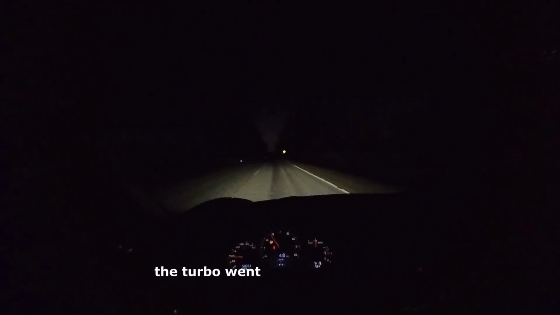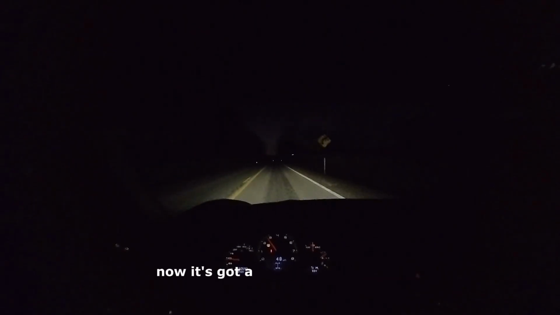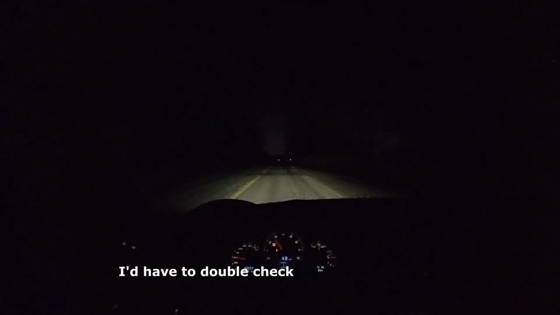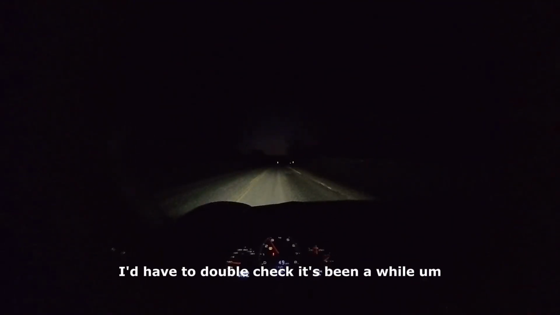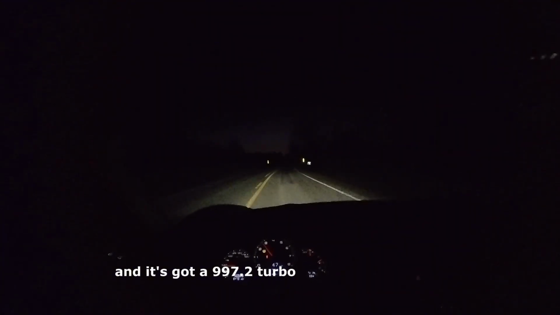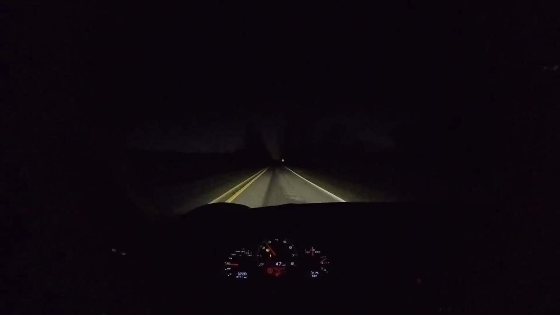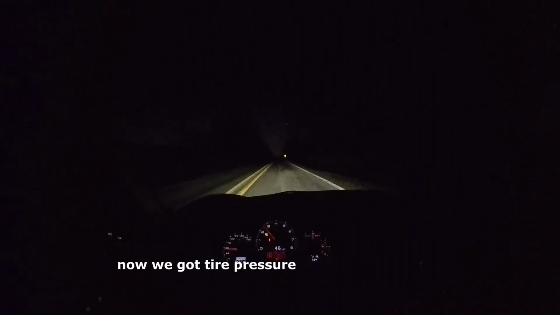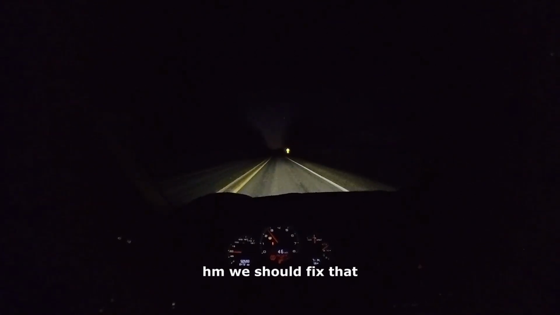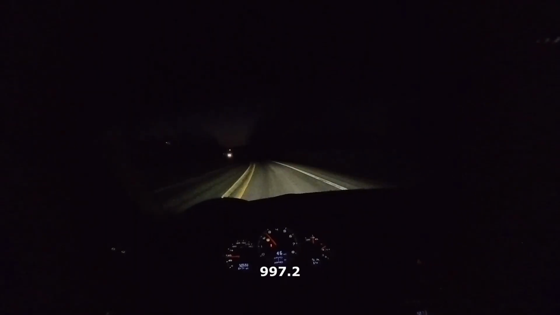The turbo went to a GTX 35. Now it's got a G37-70 or G39-00. I'd have to double check. It's been a while. And it's got a 997.2 turbo turbocharger. Hey, there we go. Now, okay, now we got tire pressure, but we also got flat tires. We should fix that.